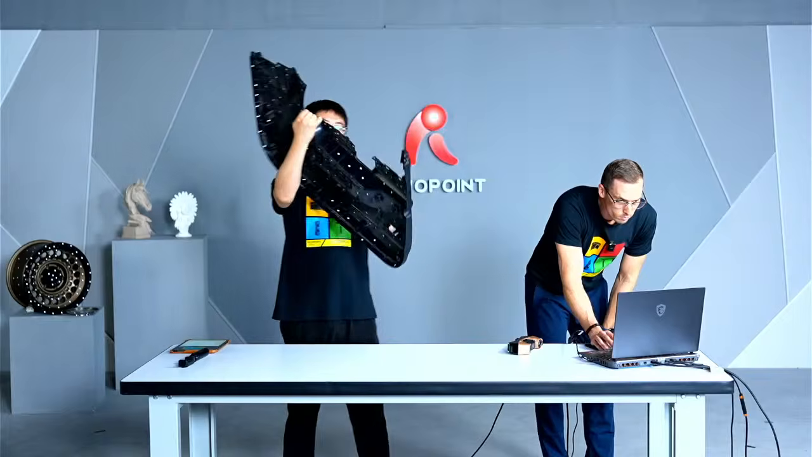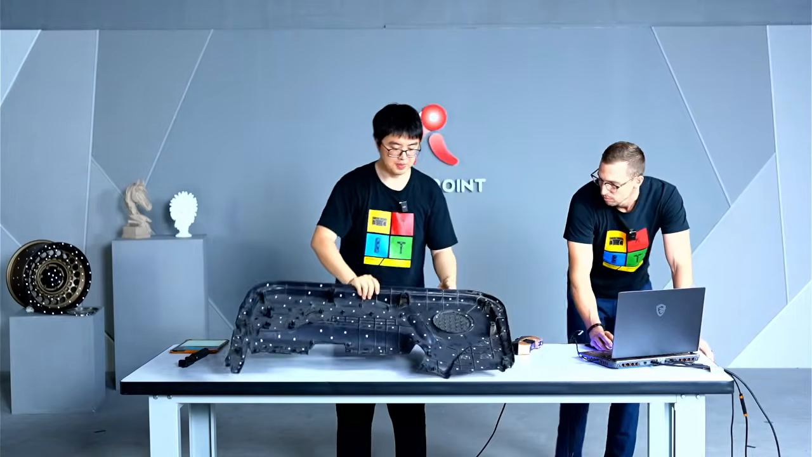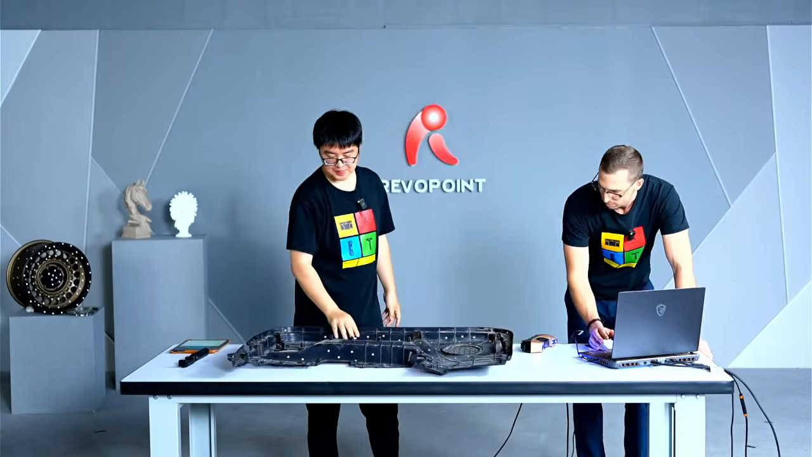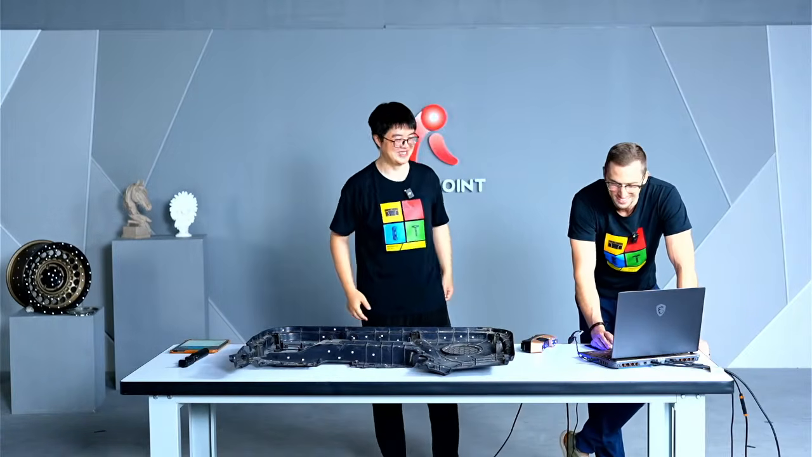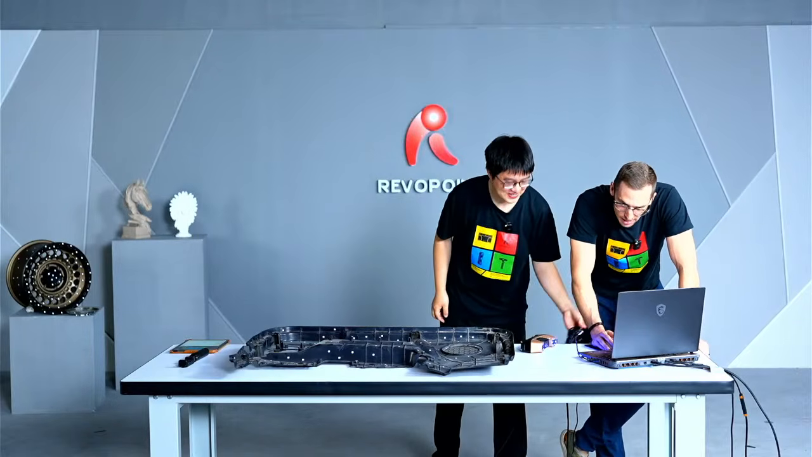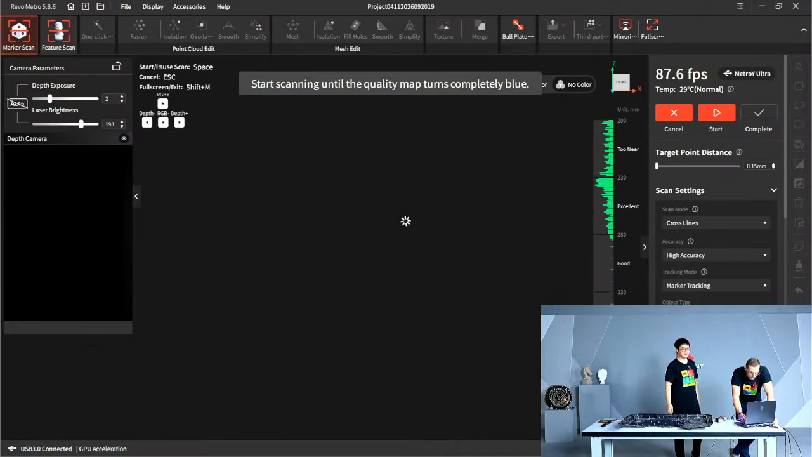Okay, I got this from a car door, a complete piece of black plastic from it. You asked the person before you took it, right, Ash? That's mine. Oh, it's your door, okay. Yes. So yeah, cross lines, high accuracy, marker tracking, and we just got to switch over here to black object.